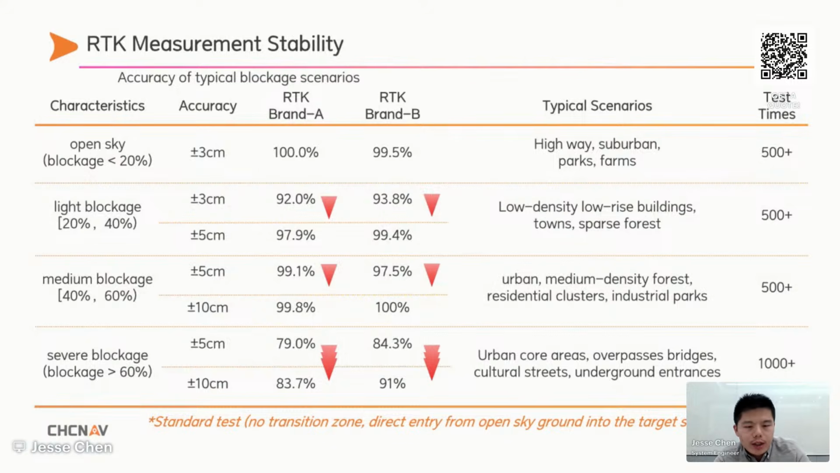When the sky is heavily obstructed, positioning accuracy often fails to meet surveying requirements. As we can see in the table, in severe blockage and medium blockage, it's difficult to know the level of blockage. Is it a real fix or a false fix? What is the situation now? It is all certainly unknown.